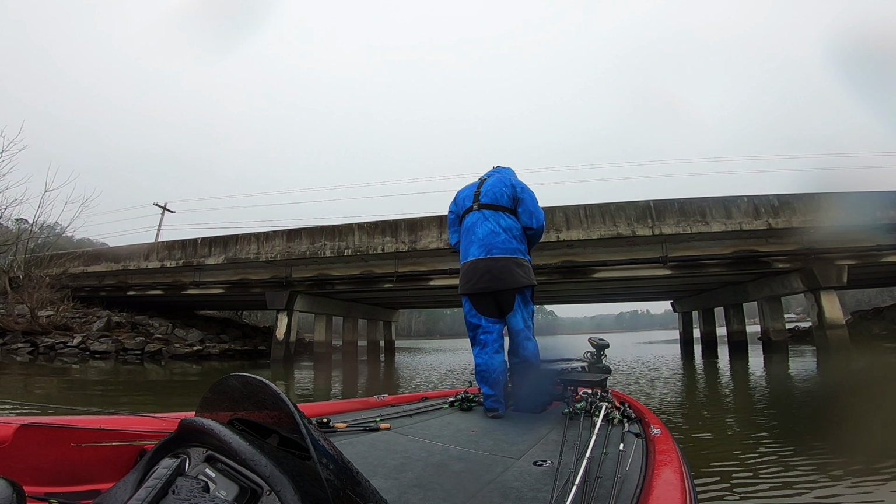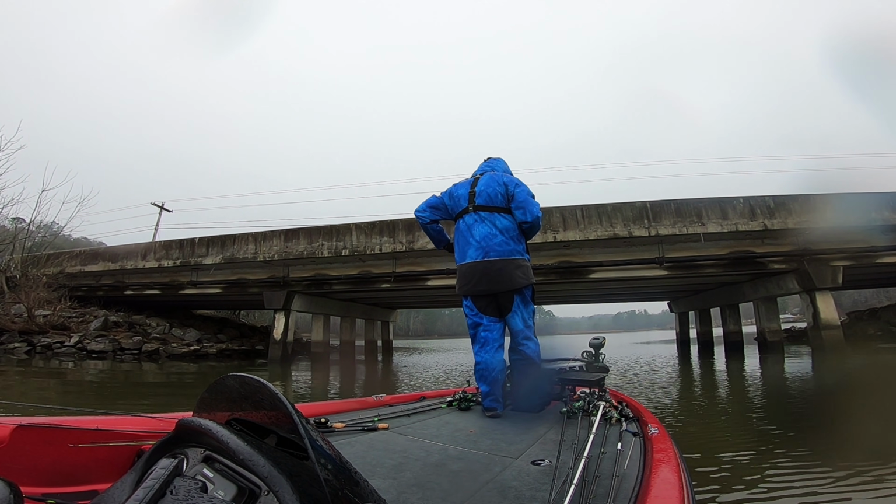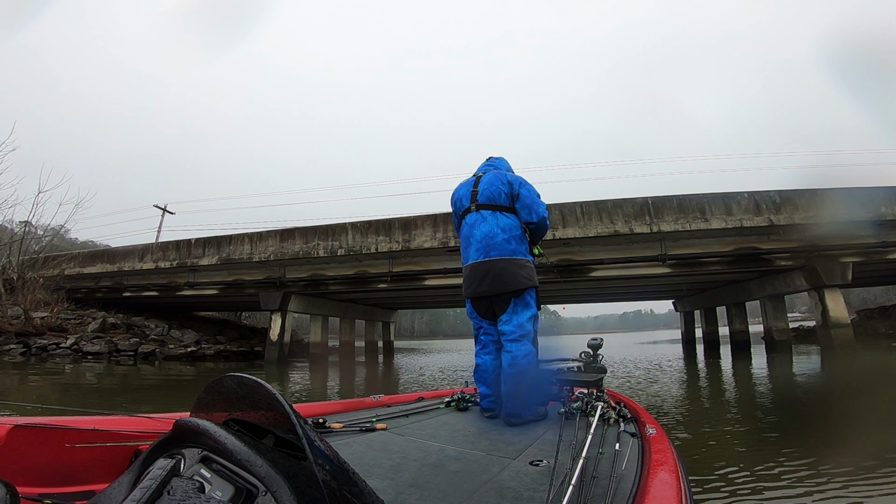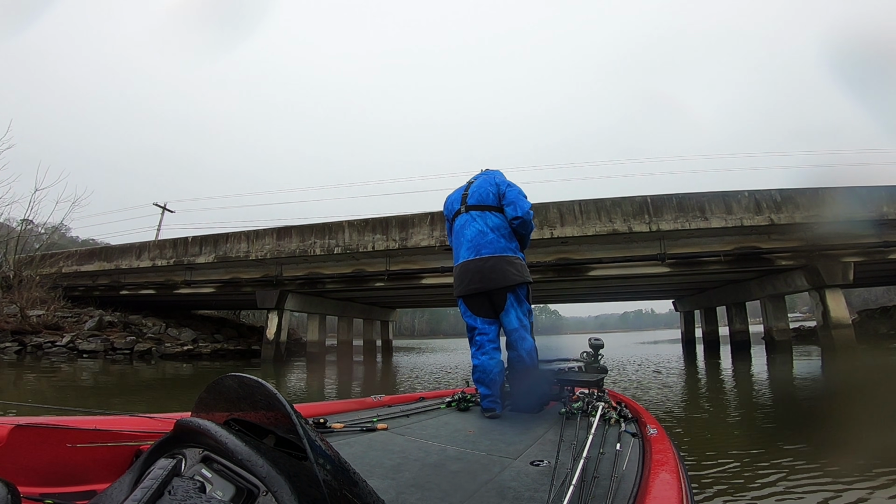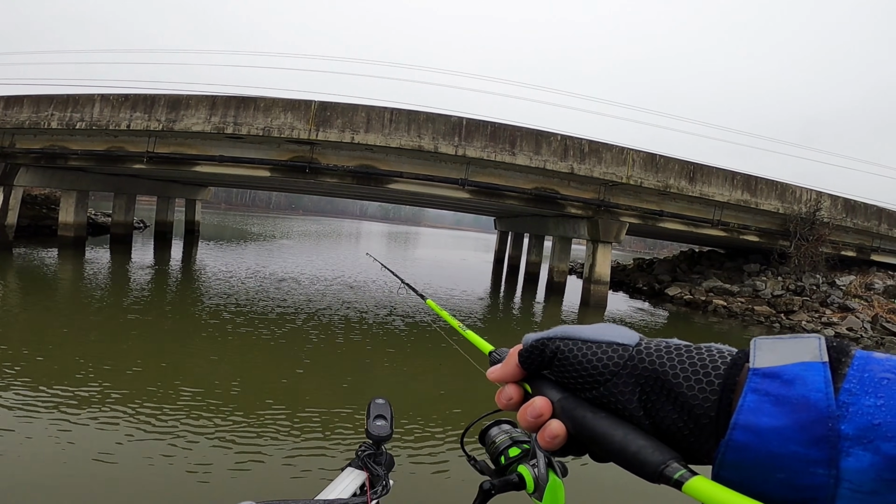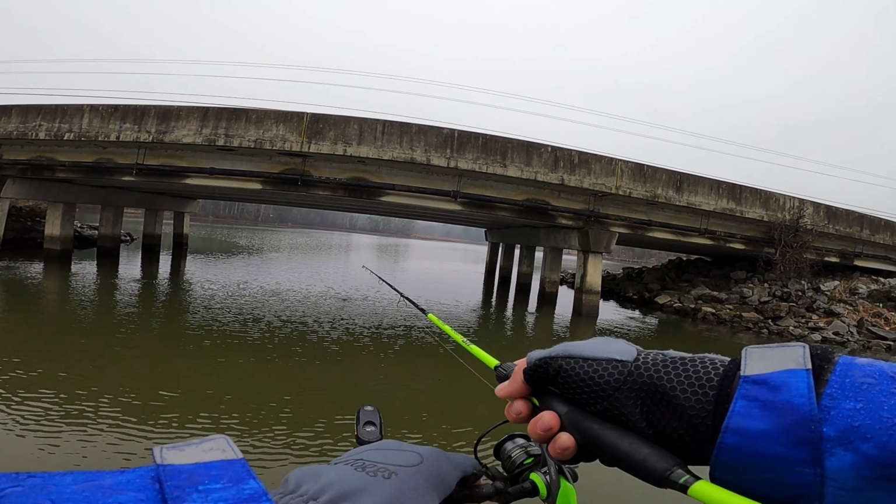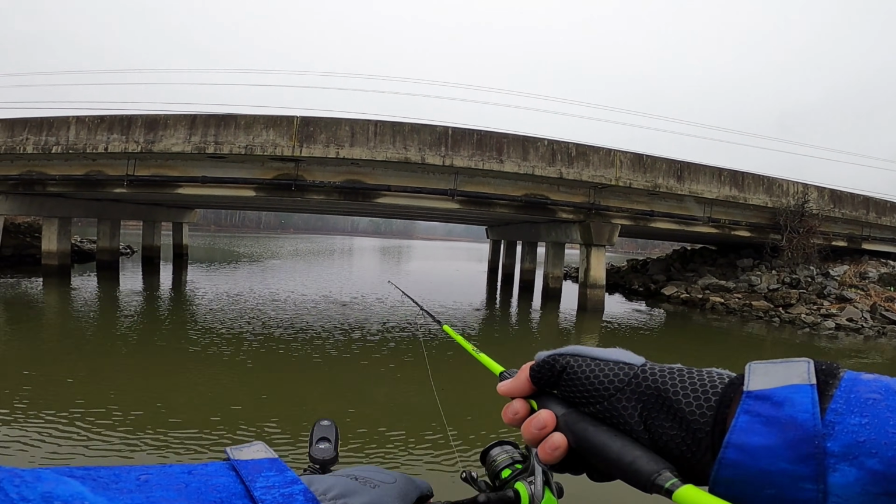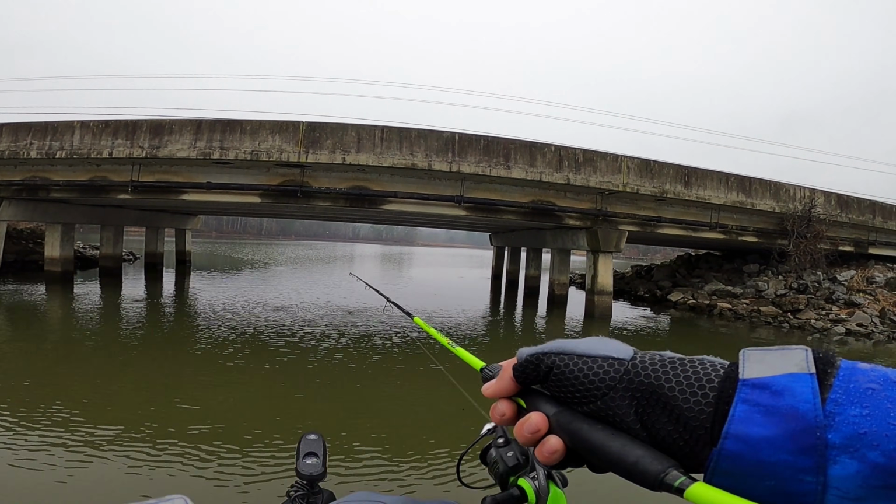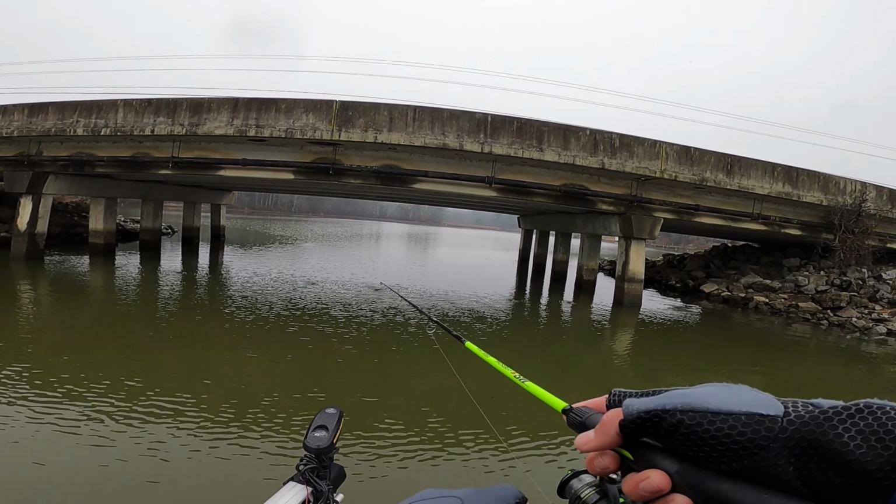They keep moving around, guys. I catch one and the school moves the other side of the bridge. And then I catch one on this side and the school moves the other side. Now my LiveScope's telling me they're on this side. Casting over here. They're just moving around, going super slow, giving a little pop, moving that jig up and down. Right above them is when they munch it.